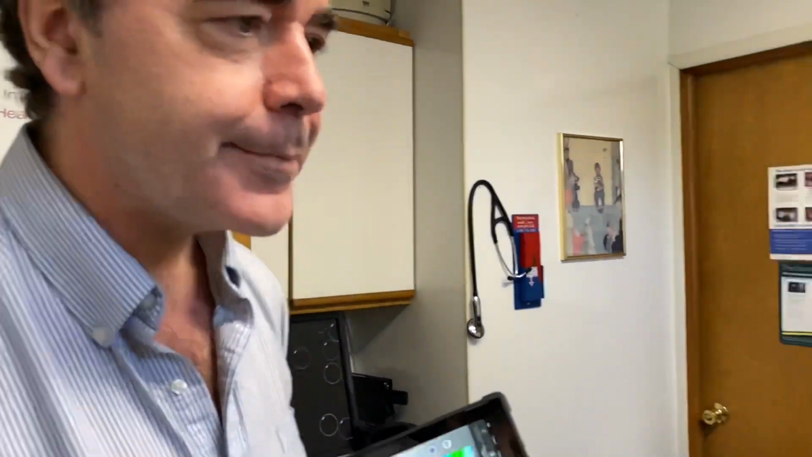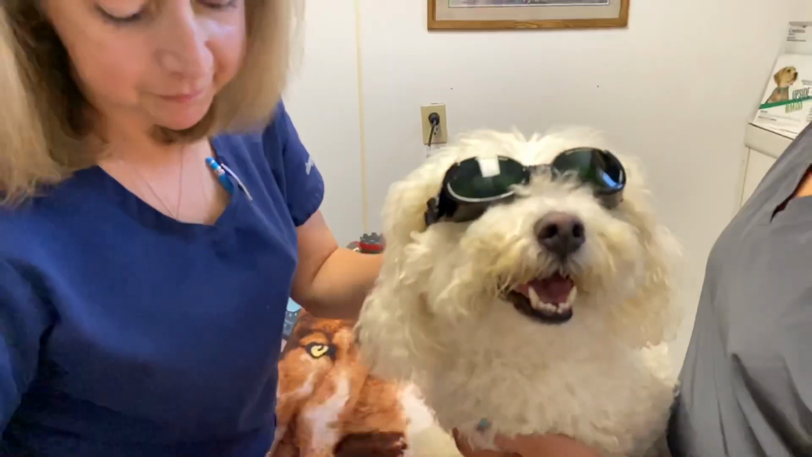We will probably reduce treatments now since we've had such a good response to treatment. We'll probably reduce treatments to maybe twice a week for the next week, and then go to once a week after that, just to keep the inflammation at bay as much as we can during the healing process. So that's the plan. We're getting ready for our laser treatment.